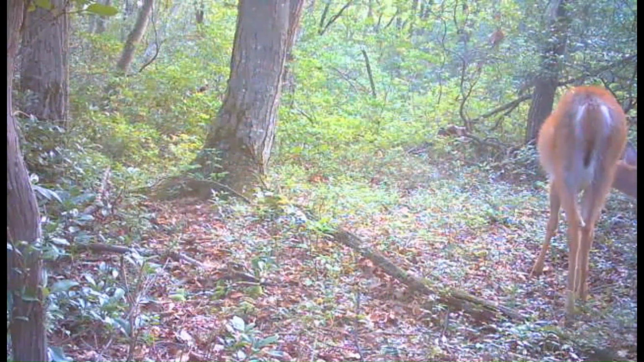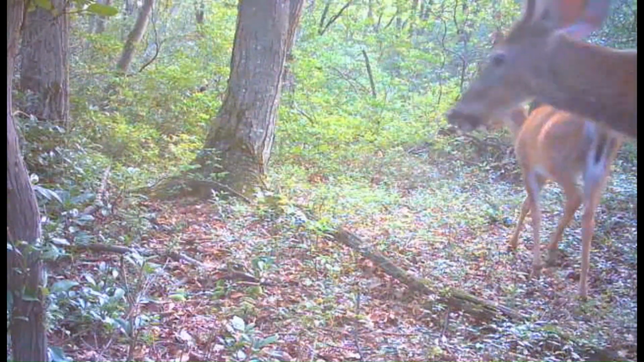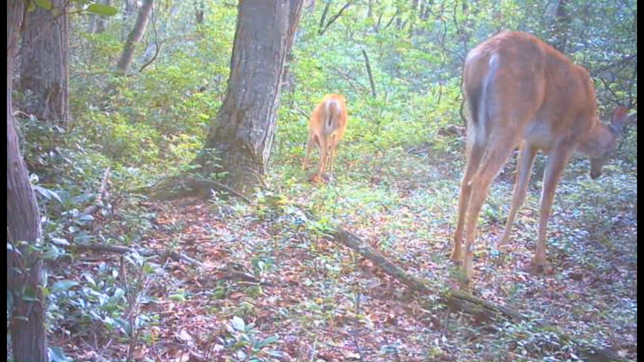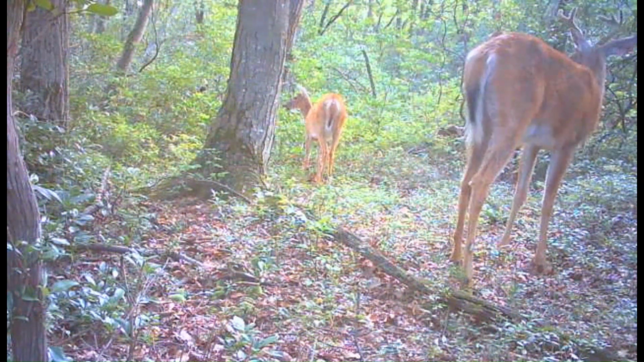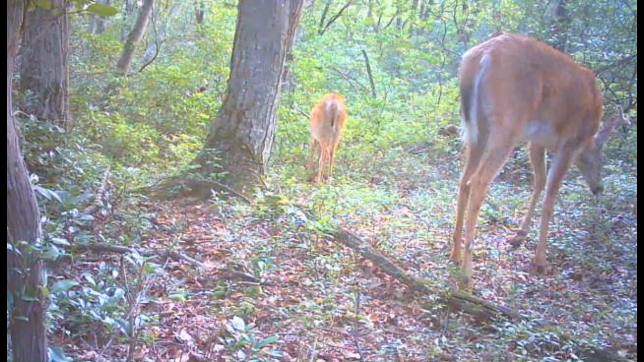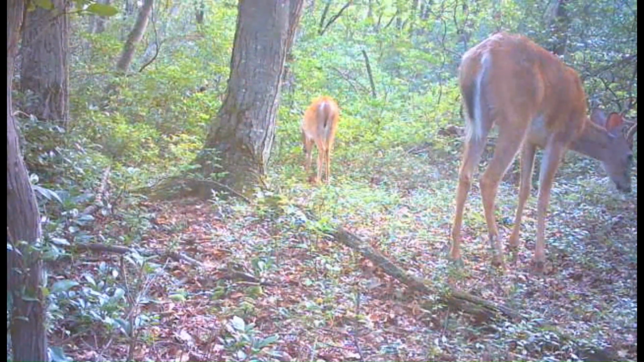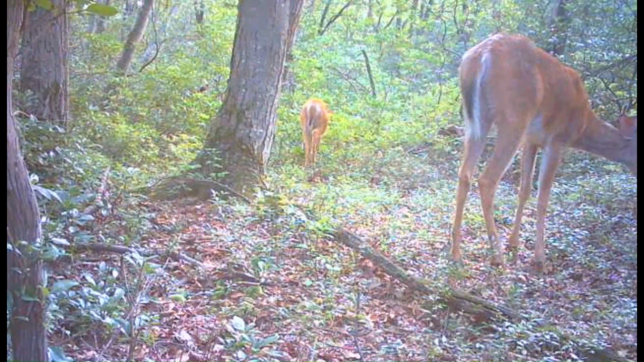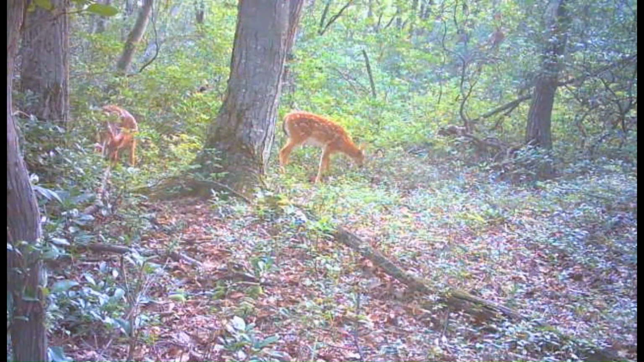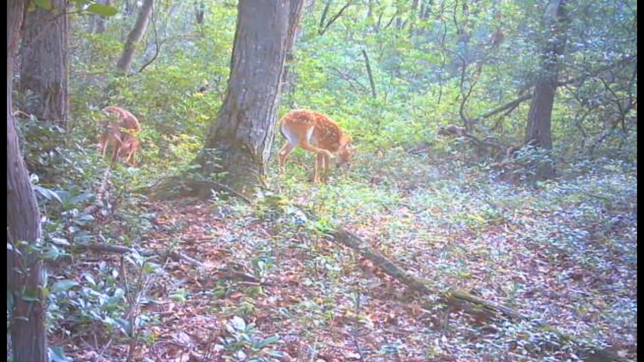I like seeing them keeping that trail cleaned off a little bit for me to where I don't have to maintain it as often. And this here's the doe with the buck, evidently. So I don't really think this doe was mama to any of the fawns. You know, like a set of twins in there.